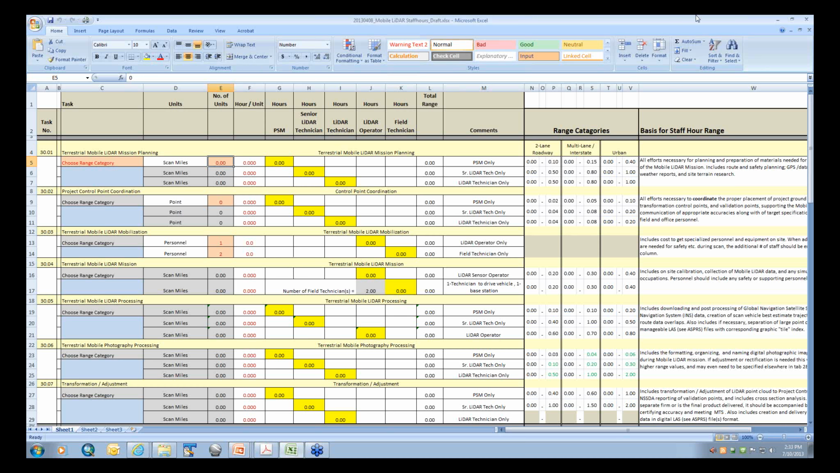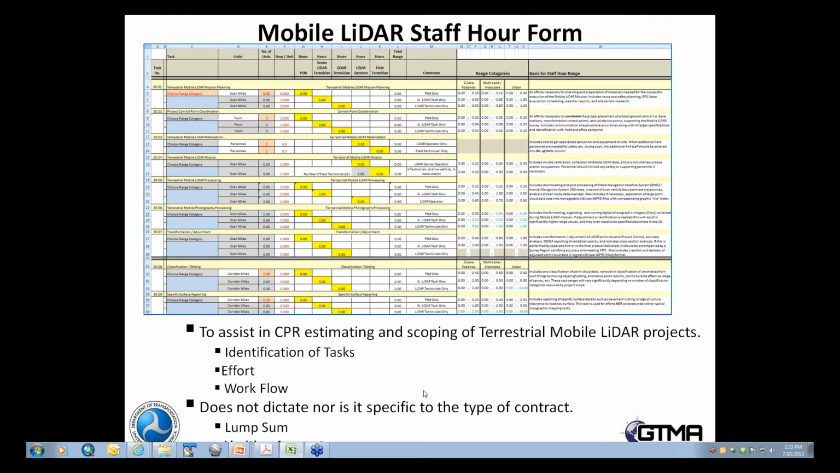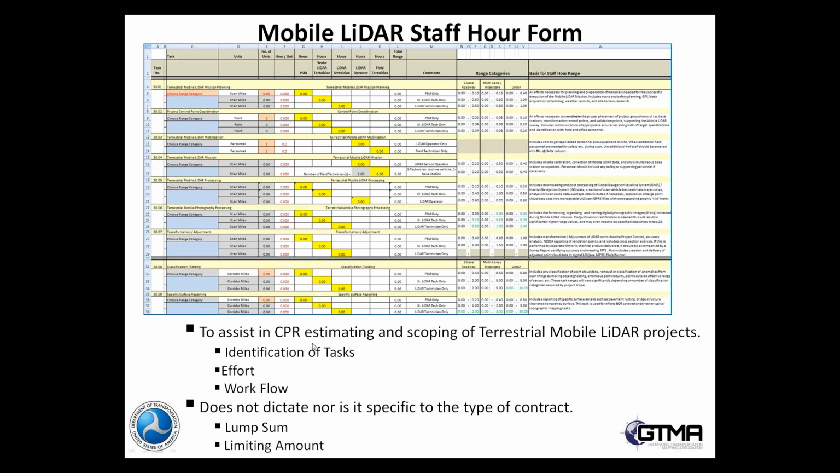However, what this allows us to do, and I'll go back just a minute, is consistently look at the same sheet of music. We're looking at the same set of workflow components. You have the terrestrial mission planning, the project control point coordination, terrestrial mobile LiDAR mobilization, terrestrial mobile LiDAR mission, and terrestrial mobile LiDAR processing, and basically it goes through the workflow. And we came up with ranges that worked for most categories.